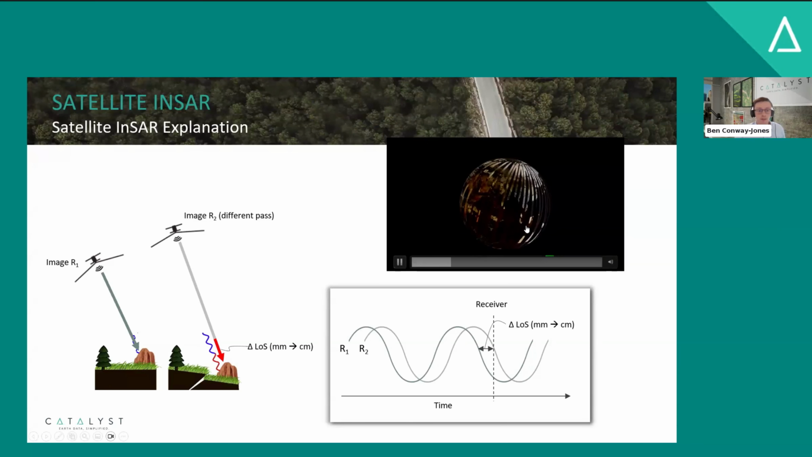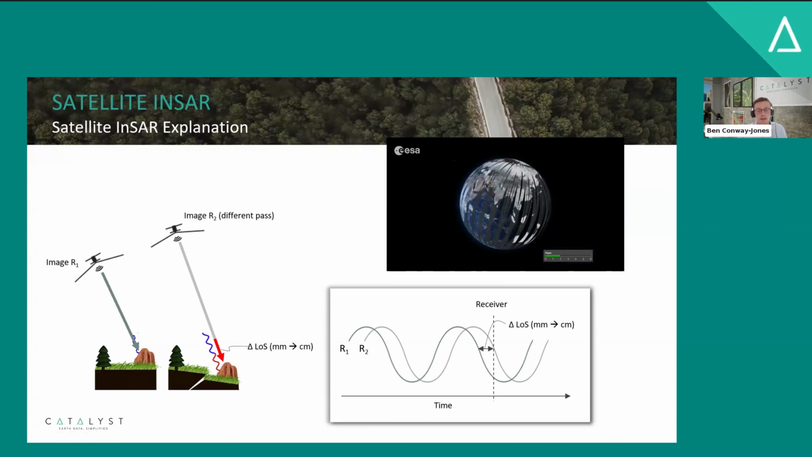So there's a GIF on the right-hand side here that shows satellites orbiting around the Earth acquiring radar data. Radar satellites work by emitting a radar signal. That signal reflects off the surface, and then the satellite measures the signal that returns back to the satellite. One of the things we can measure is amplitude, or the strength of the response, and that's what's shown in this black-and-white image here, and that tells us a lot about the surface properties. But what we're interested in for InSAR is the phase, and that's shown in the bottom left-hand corner here.